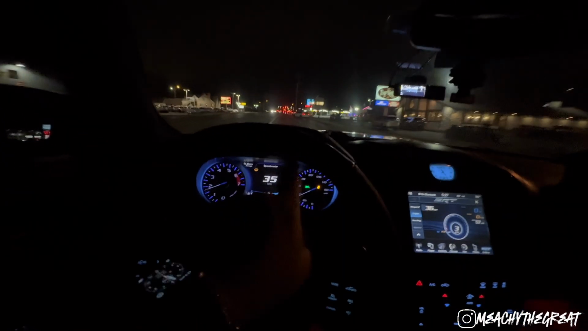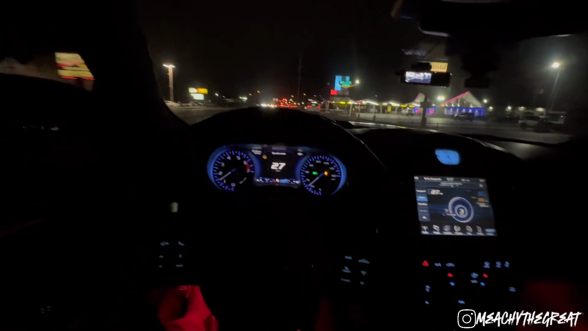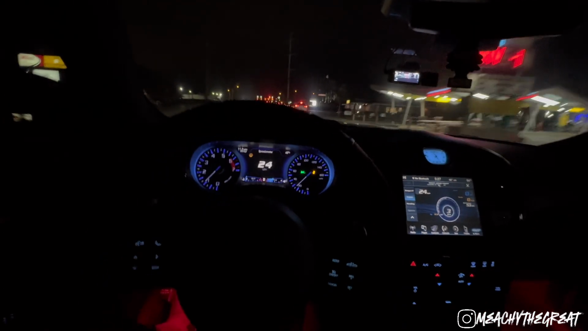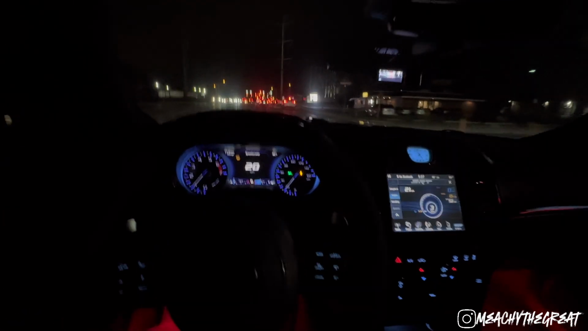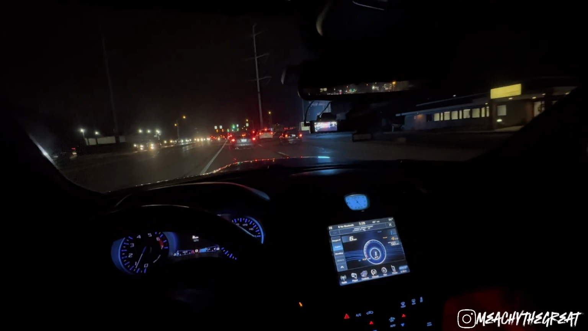Then I want to get that steering wheel with the LEDs, bro. I really, really want to get that steering wheel with the LEDs. That's probably going to be my next cop. I don't know, probably not my next cop, but I'm going to work on getting one of those custom made. Because that shit would be so fire. That shit would be crazy.